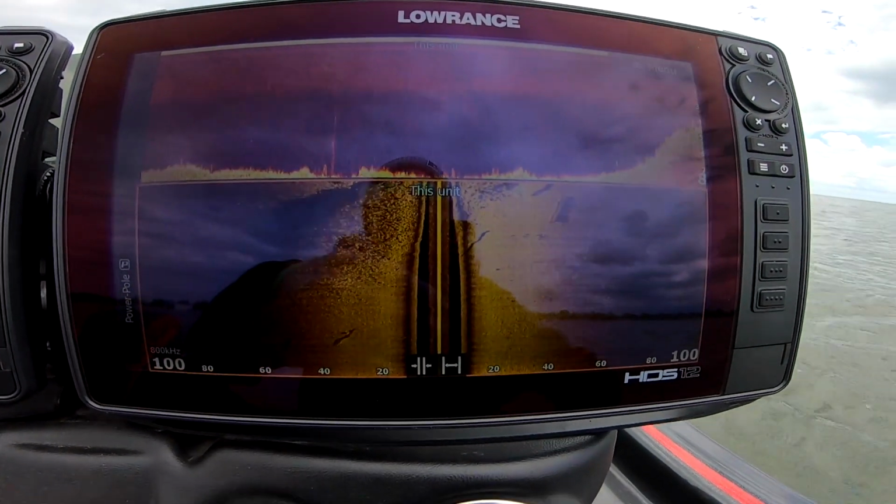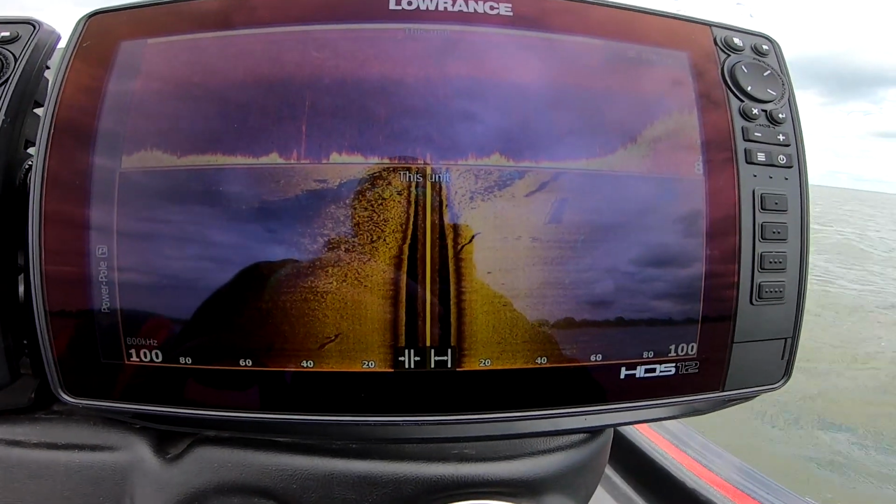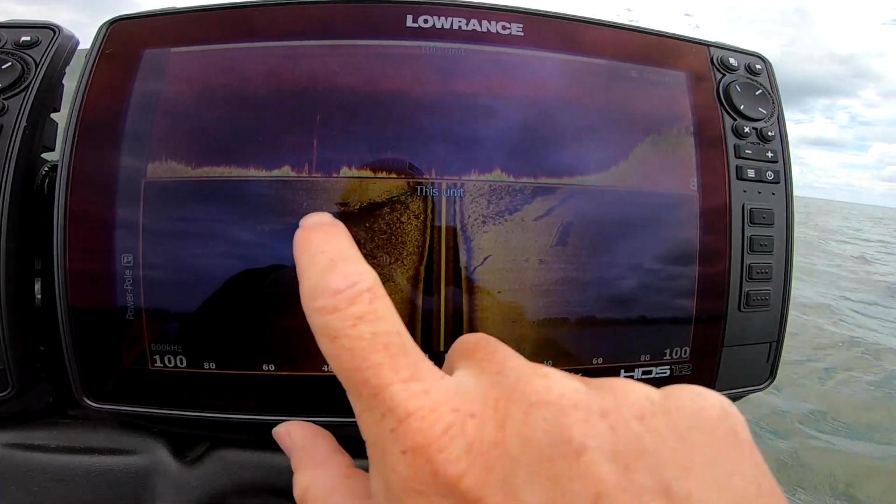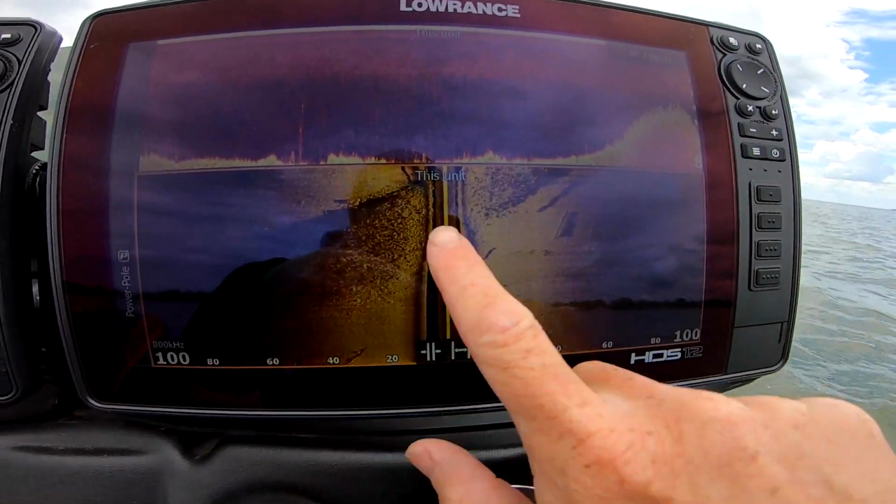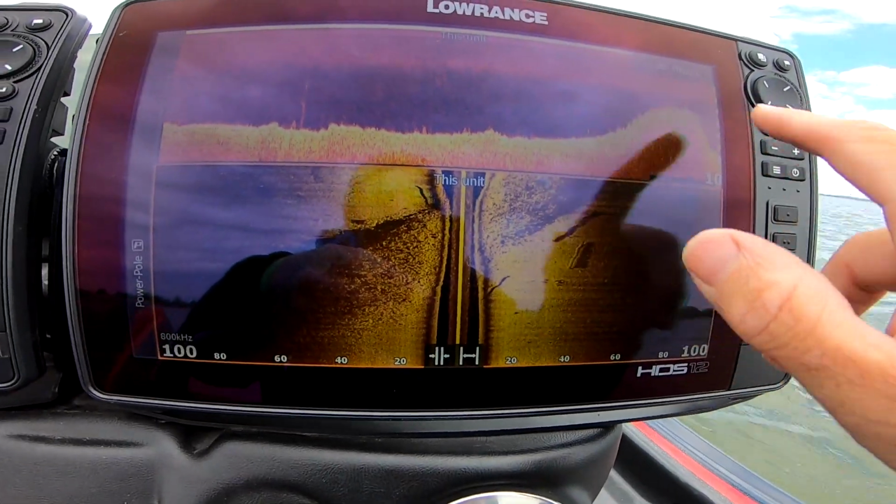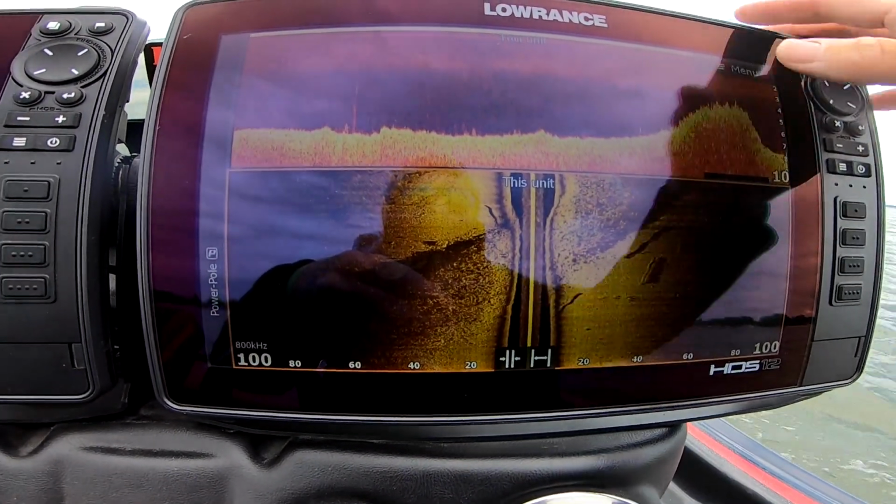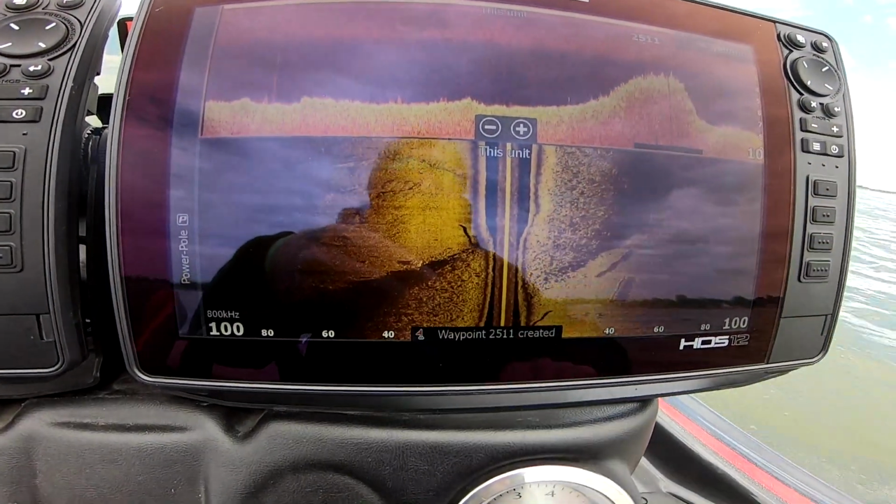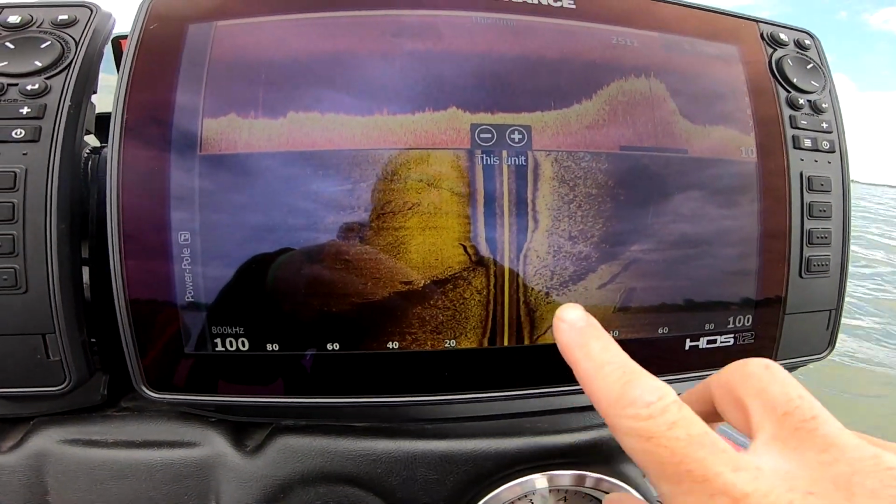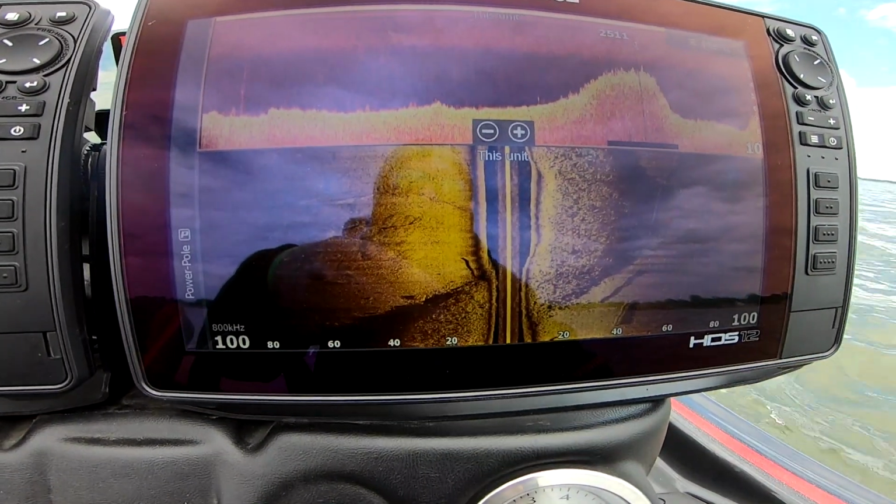So here's a good spot I'm gonna want to turn around and fish. You can kind of see it drops off. There's like a rock spine that goes through here. There's a log laydown. Look at this hump here. That's something I'm gonna want. But that's a nice drop off there. There's structure. There's a big rock spine. It kind of drops off into a little bit deeper water here.